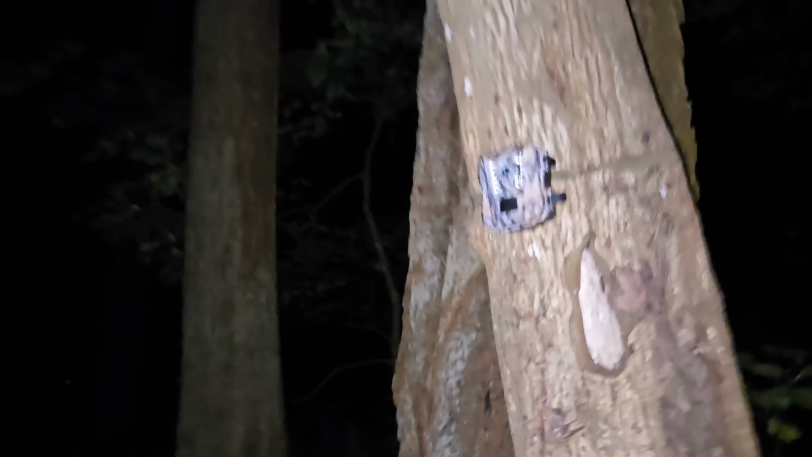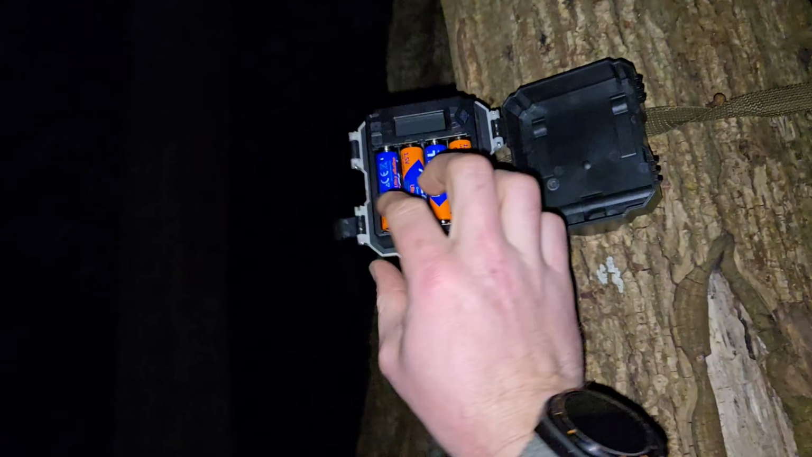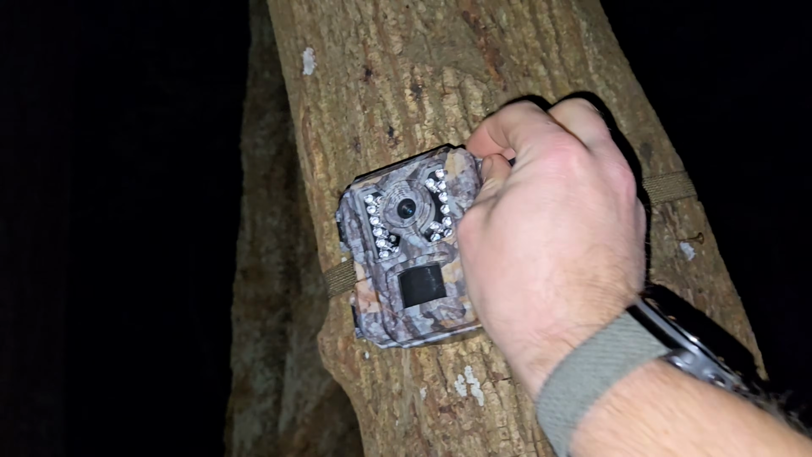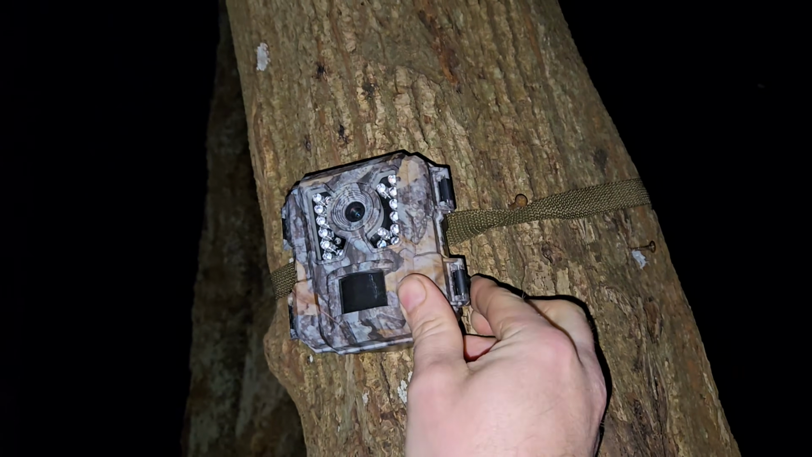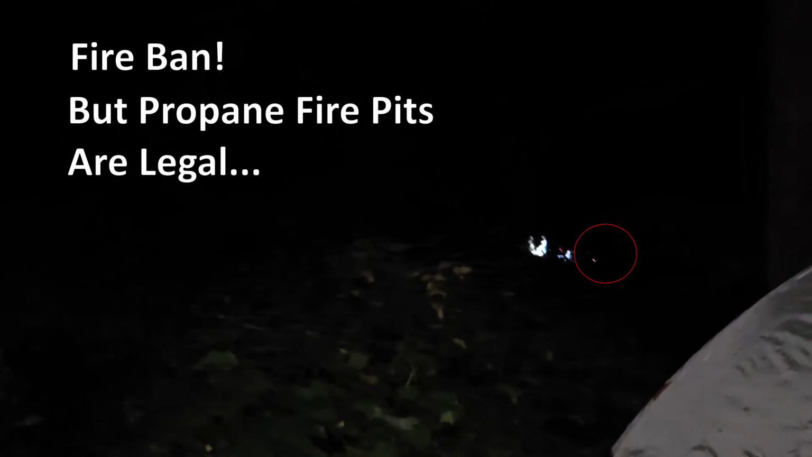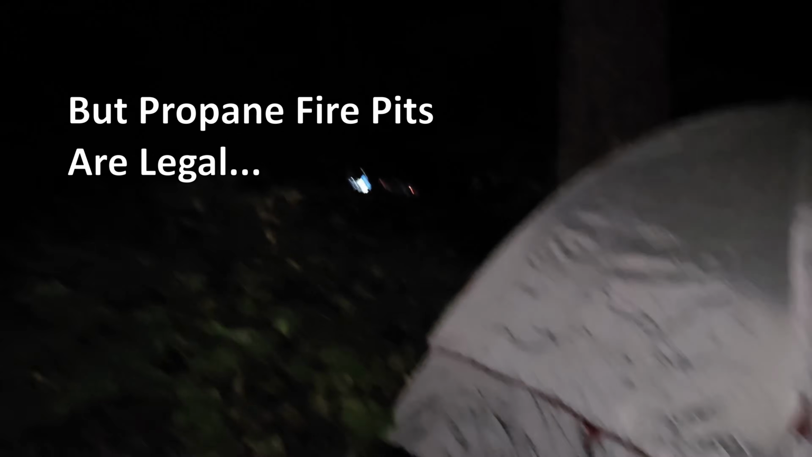And as I mentioned before, I gotta turn on the trail camera here. So I'm gonna do that and turn that on so it will take pictures. Just a delay, letting me know that I've got time to walk away from it. And neighbors are kind of going to bed. That's the bathrooms over there. And that group over there is going to be up for a while, but we're going to try to sleep through it.